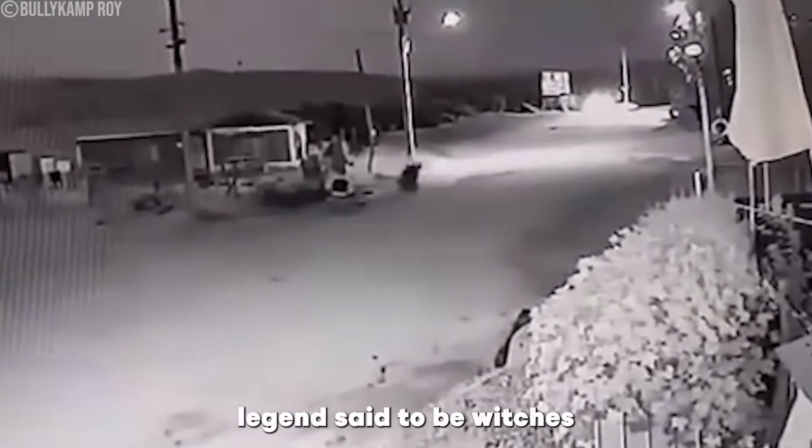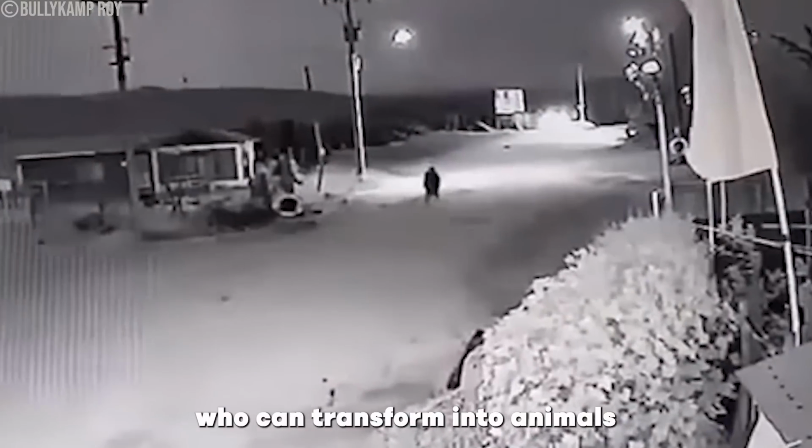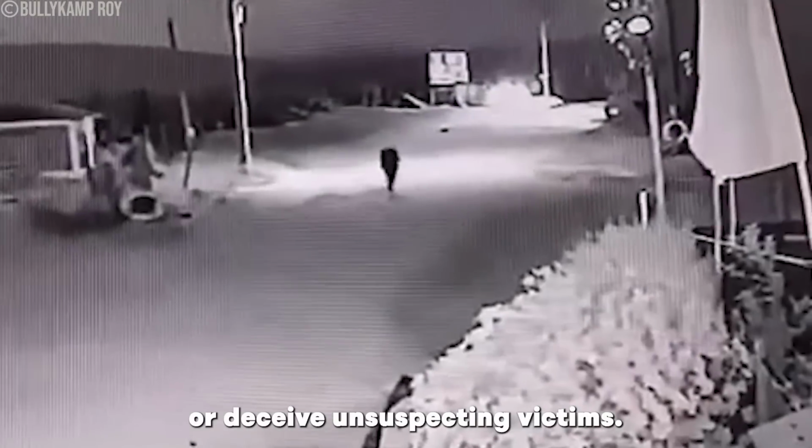Skinwalkers are figures from Navajo legend, said to be witches who can transform into animals and mimic voices to lure or deceive unsuspecting victims.